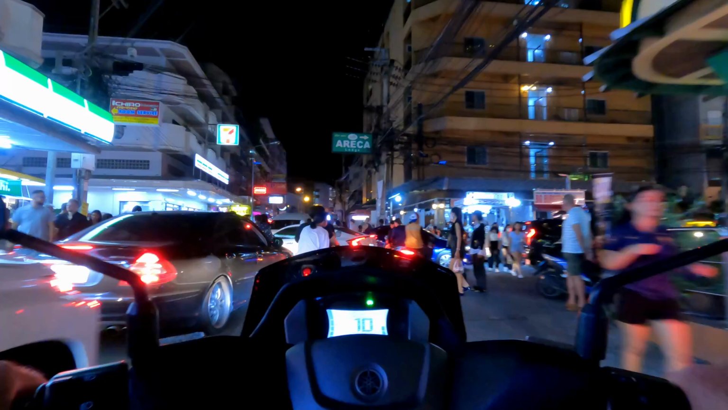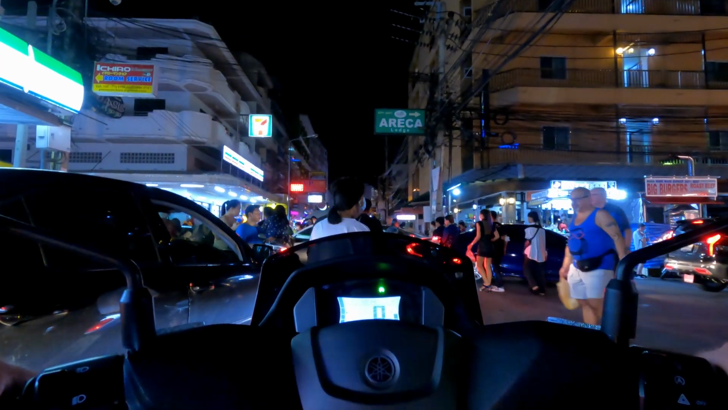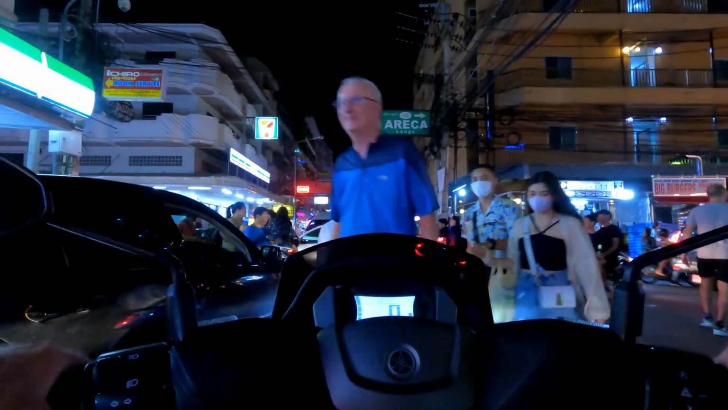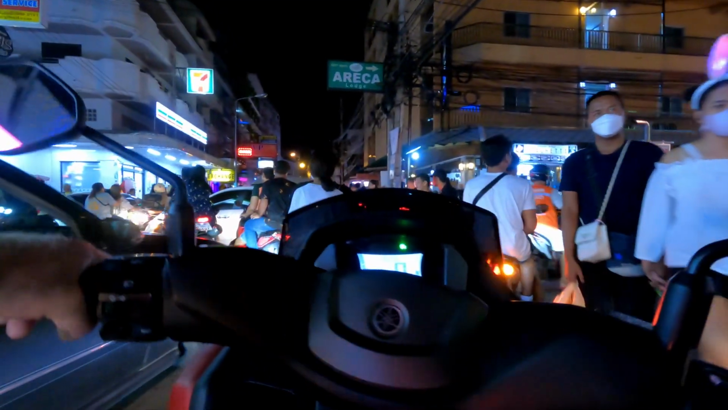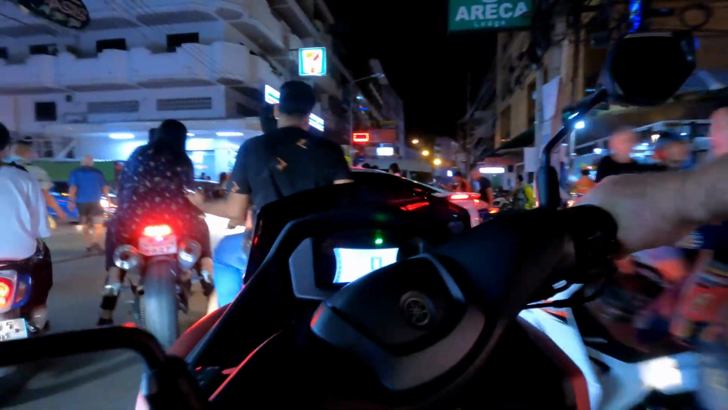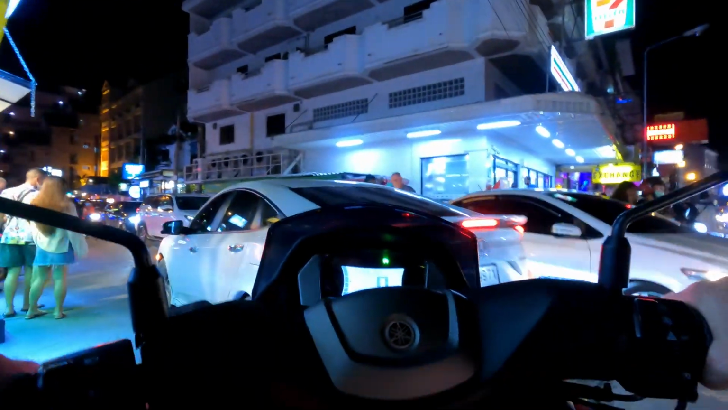This intersection, Friday, this is where I came in from the right and crossed over to the left. I'm trying to make a left turn here. And the cars on my left are trying to make a right turn. They can't go anywhere. I can just get up here a little bit. Here we go.